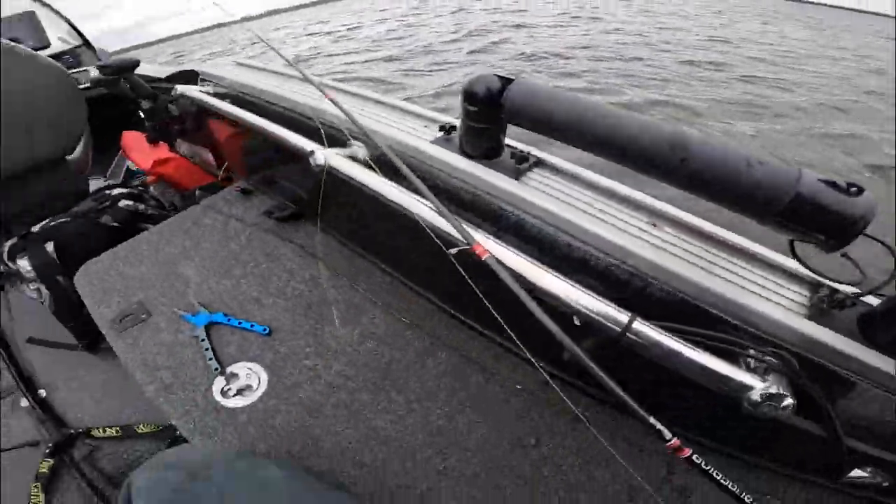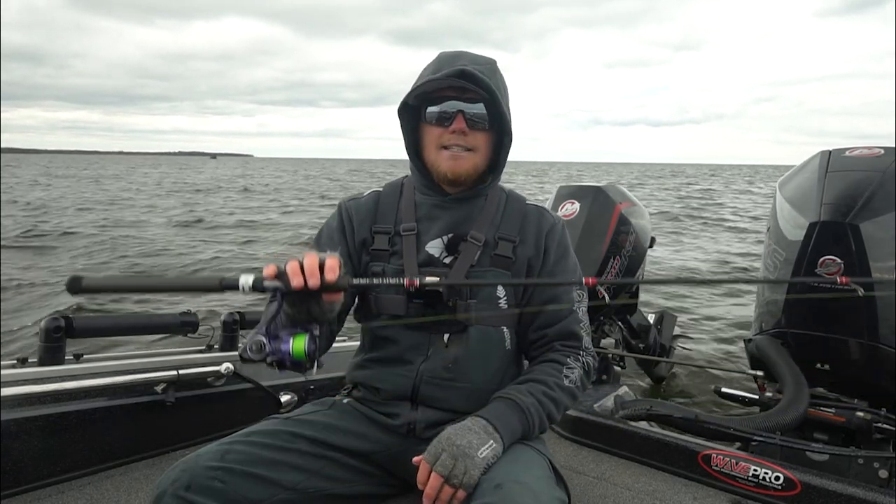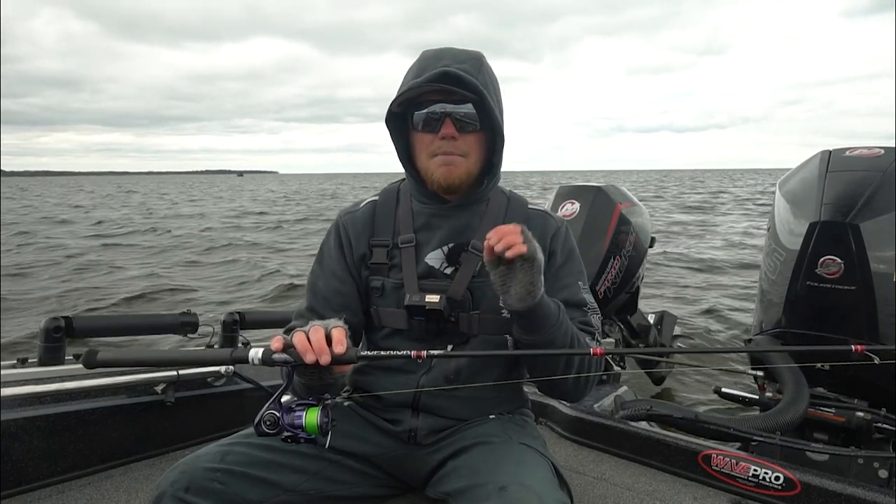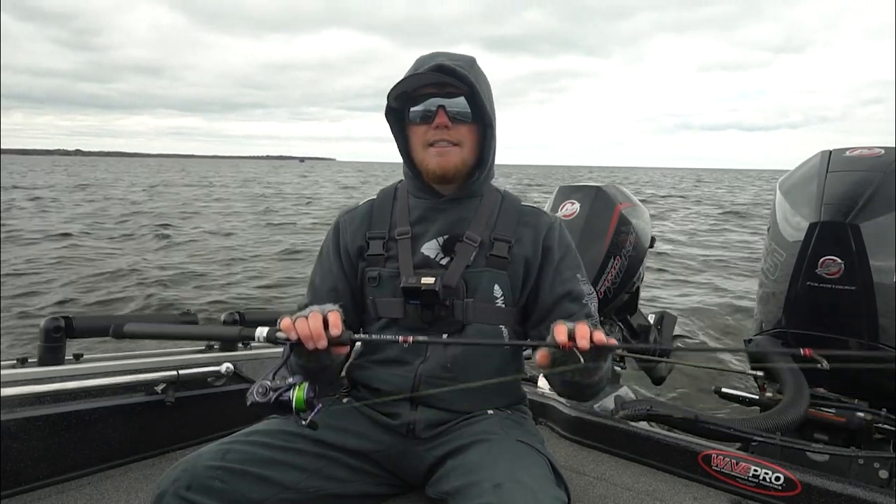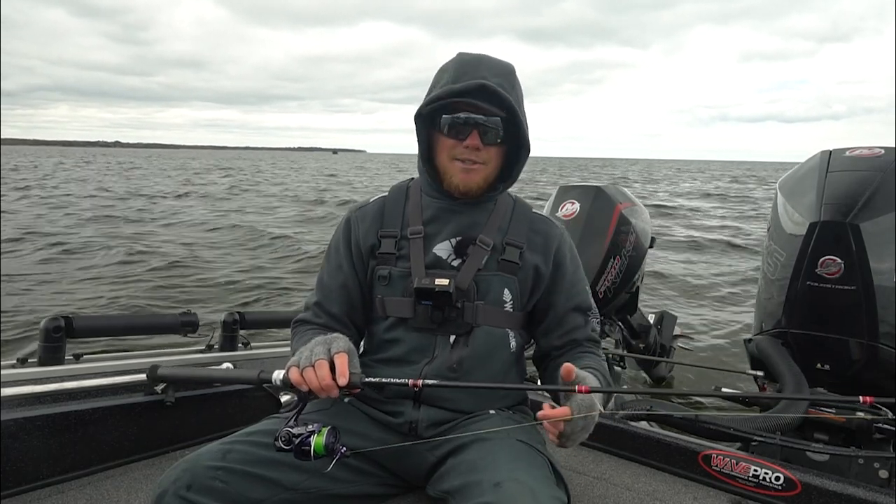Real quick, I just want to walk you guys through the setup that I am using today. Today I have a 7'2" medium light action rod from Dobyns, and I actually partnered up with Dobyns to create my own lineup of rods. So we are calling this medium light the Onyx rod. You're going to be able to find these in my description below.